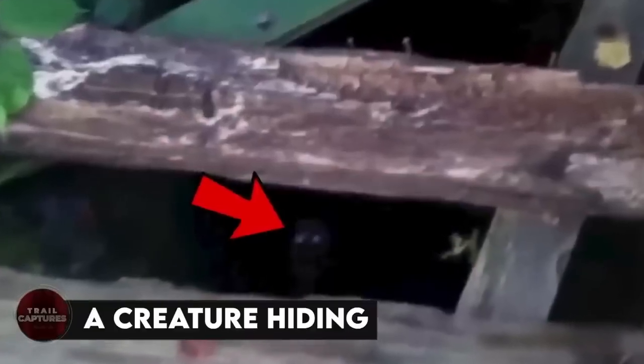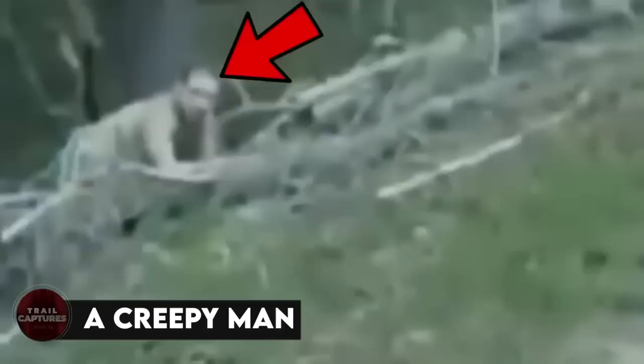a creature hiding. When this man was trying to find something out of the ordinary in the woods, he came across exactly that. A weird, tiny creature with glowing eyes hiding deep under some abandoned well. And even though he was just looking for that kind of thing, the man did not stop for even a second to have a closer look at that thing.